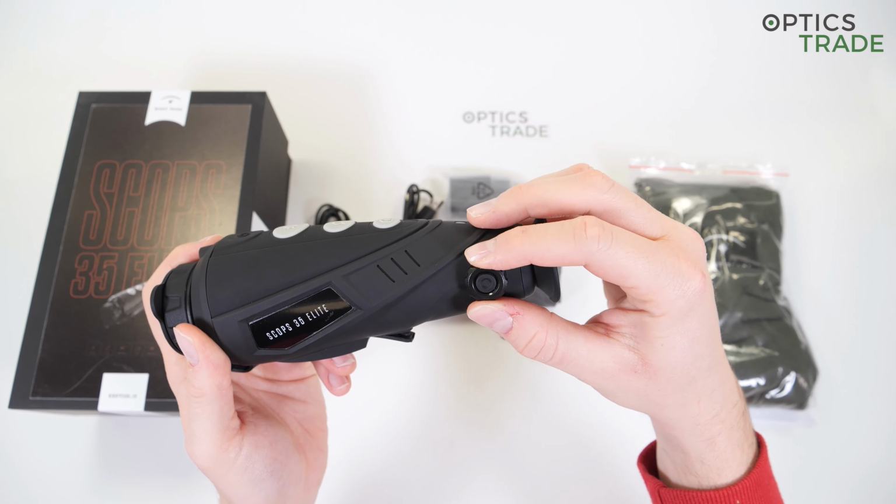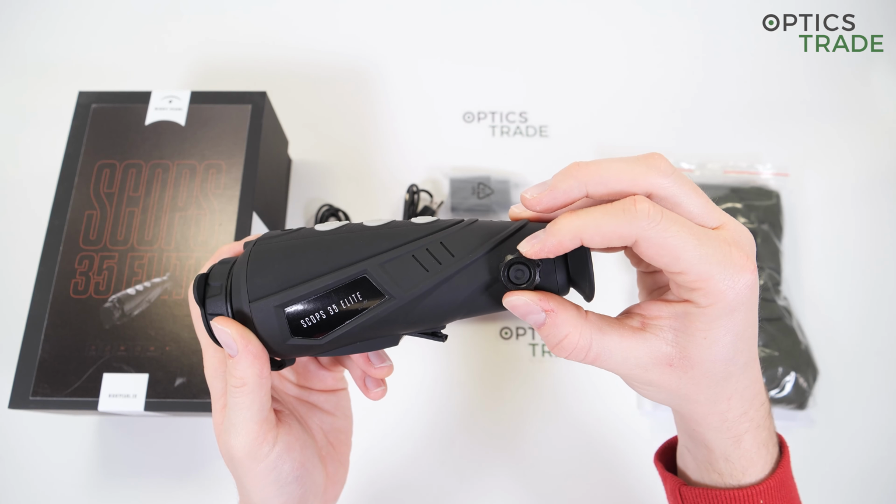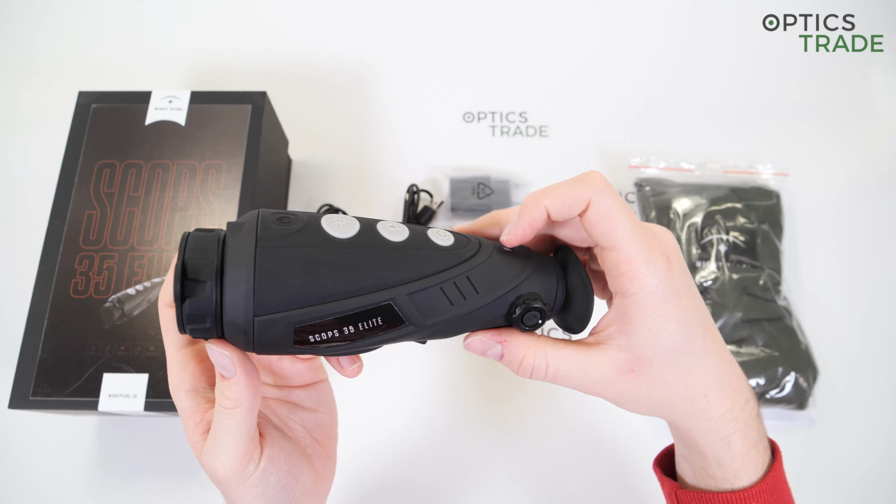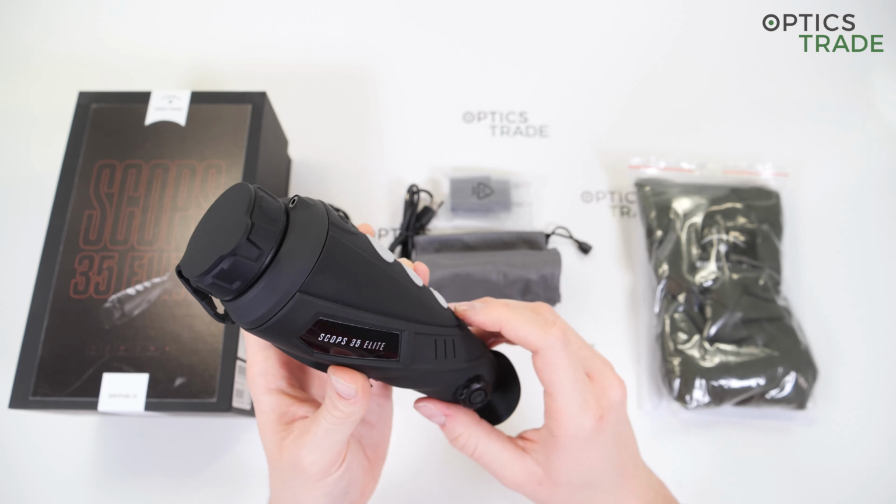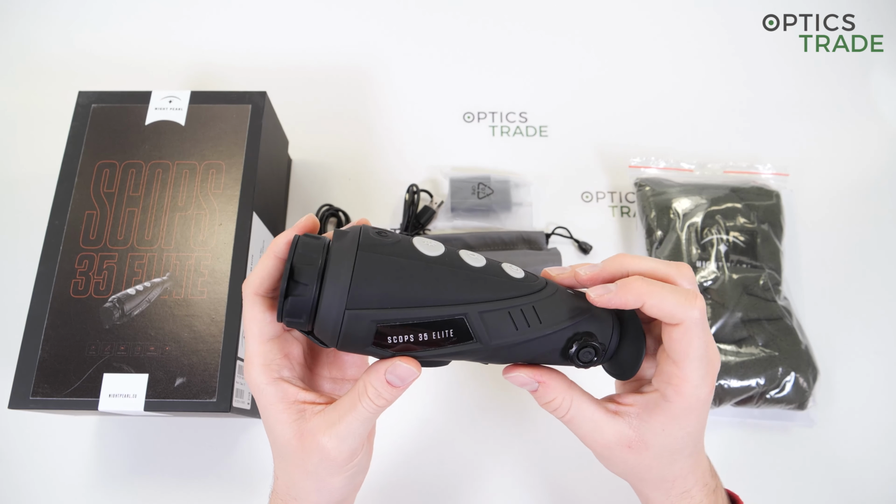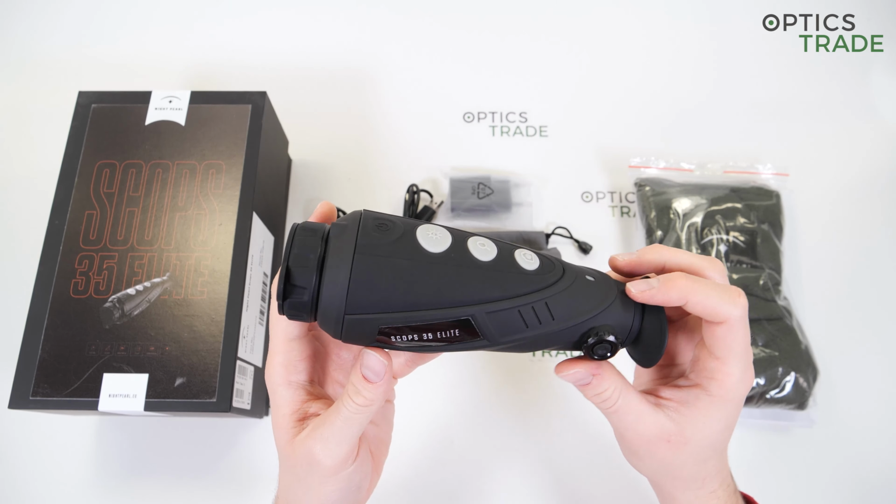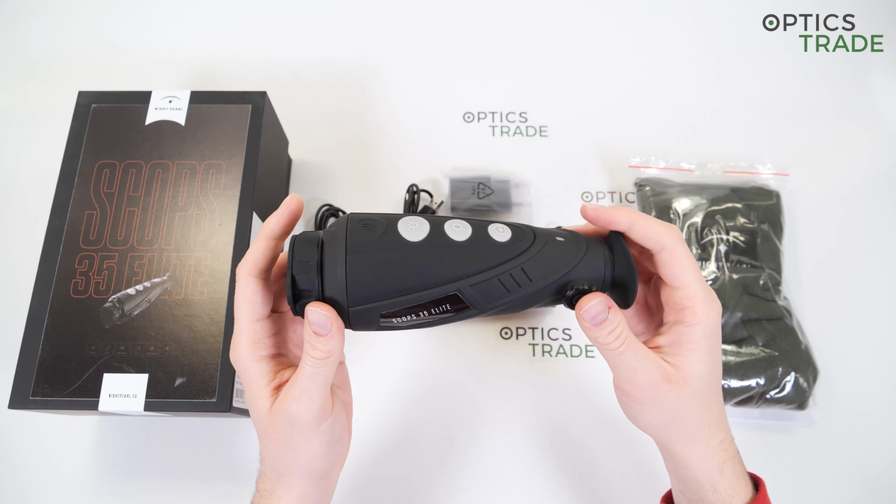The diopter adjustment is in the form of a rotary knob next to the ocular, and you can hear it clicking. Then we have the focusing ring here on the objective. The device is made of shockproof plastic, and it is rubberized all over to provide additional protection and a better grip when you're holding it.